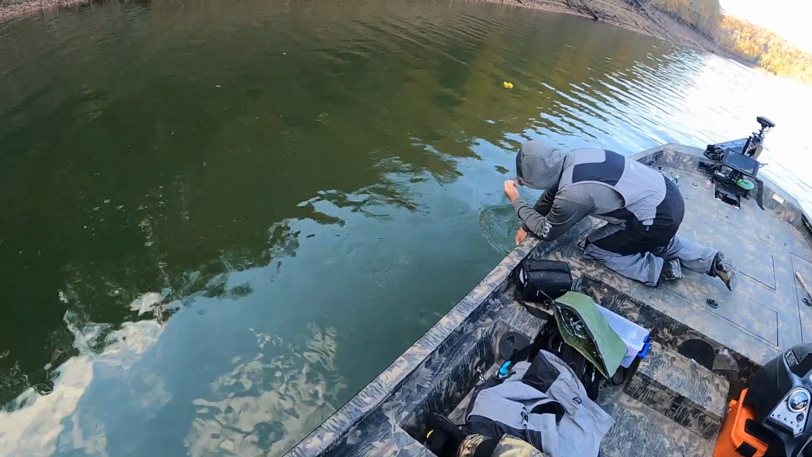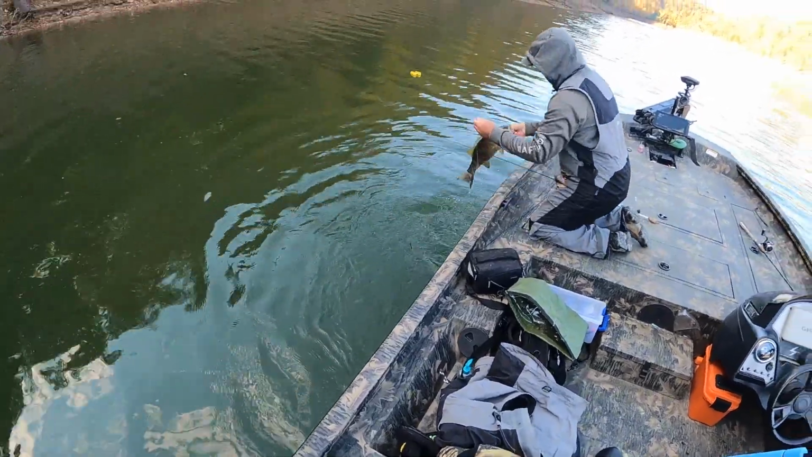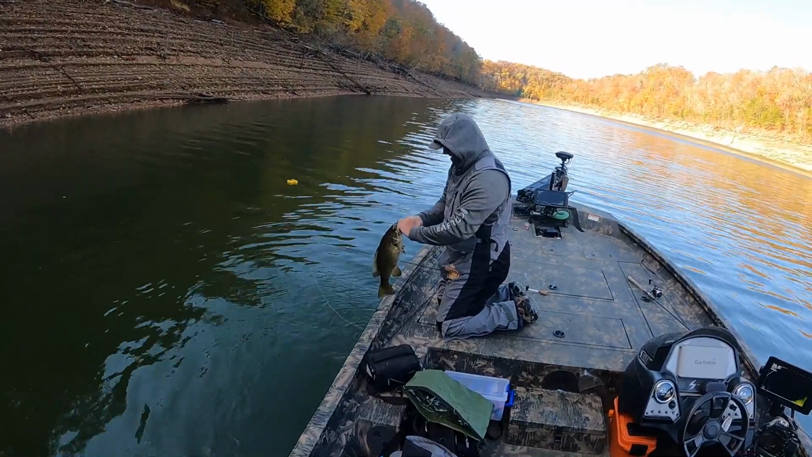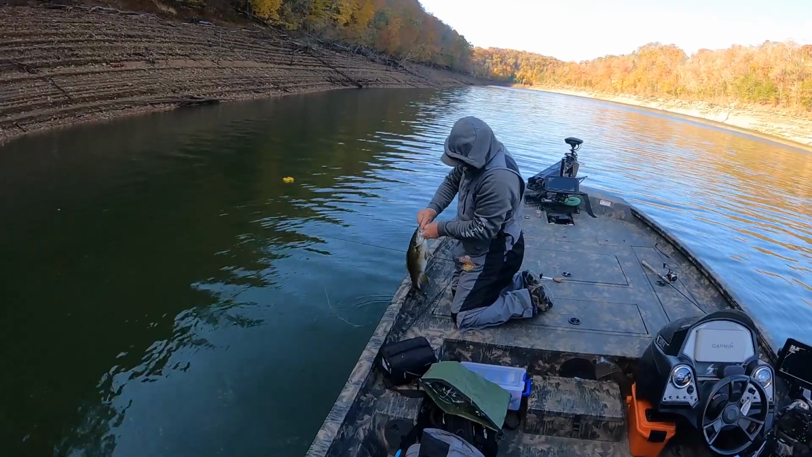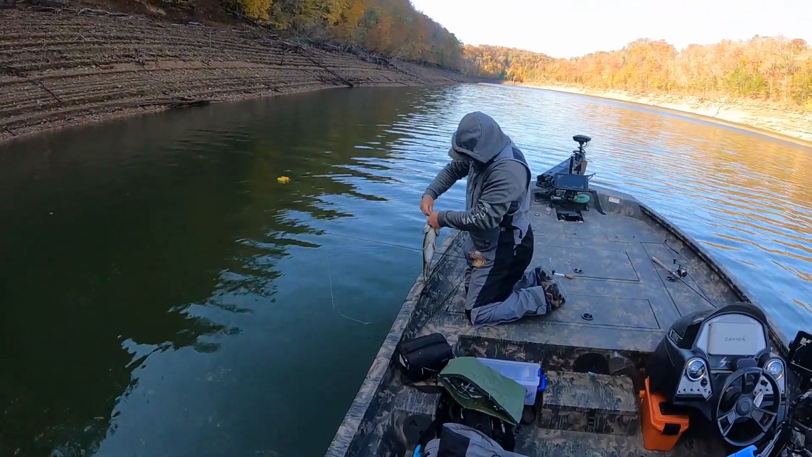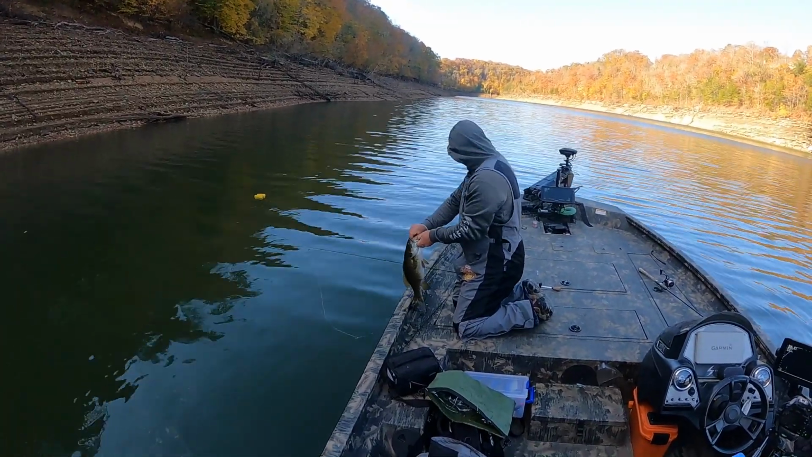Caught on that Kenny's Custom Crappie jig, ain't it? Yeah. Yeah, good smallmouth. He was coming off. No, he wasn't. A 1/32 ounce number 4 hook or something.